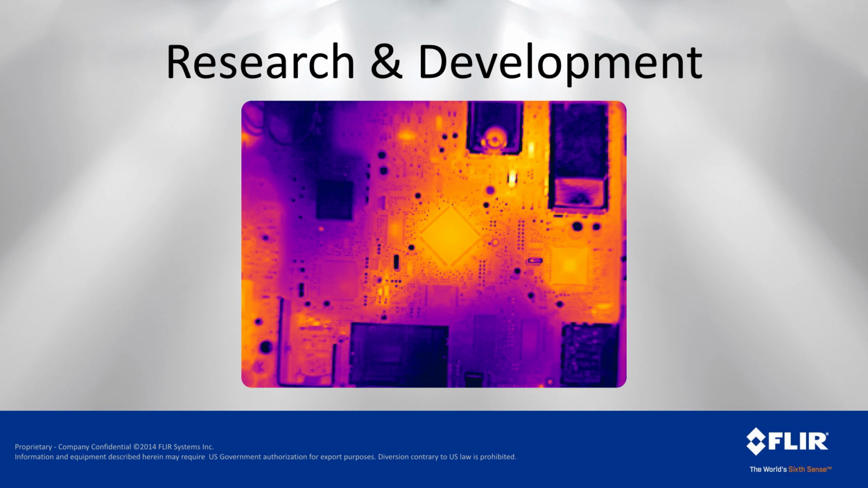So if we think about research and design, maybe we're talking about a printed circuit board. And when we look at a printed circuit board, we're looking for hot spots that may indicate failures or issues in our design, or maybe we're just trying to design a better board to be able to thermally dissipate the heat that comes from our parts.